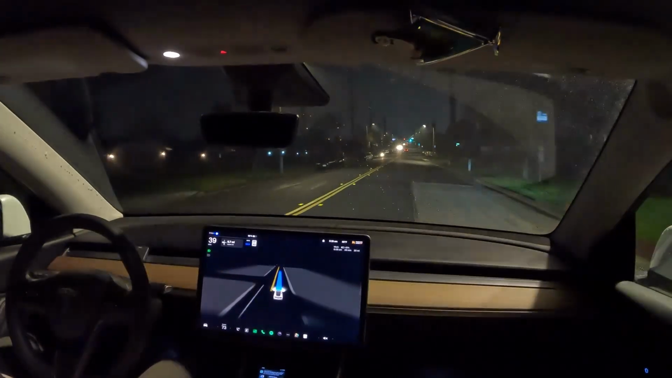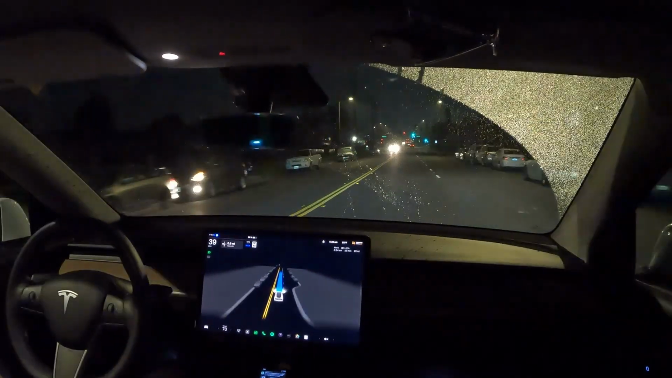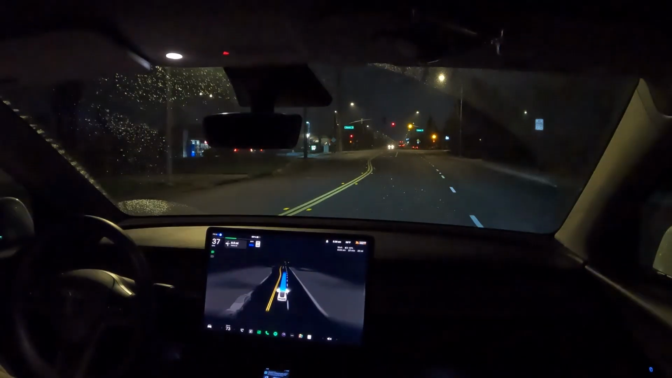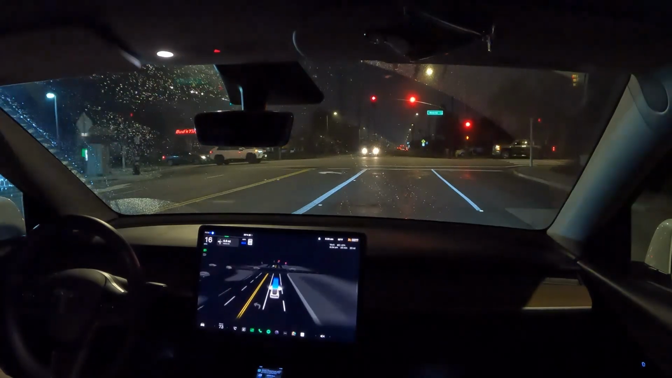I'm not adjusting any speed at all whatsoever. The car is doing everything for me. Right now the speed limit is 40 on this street. It's going about 39. Here we have a, so the light's turning red. Smoothly coming to a stop, which is perfect.